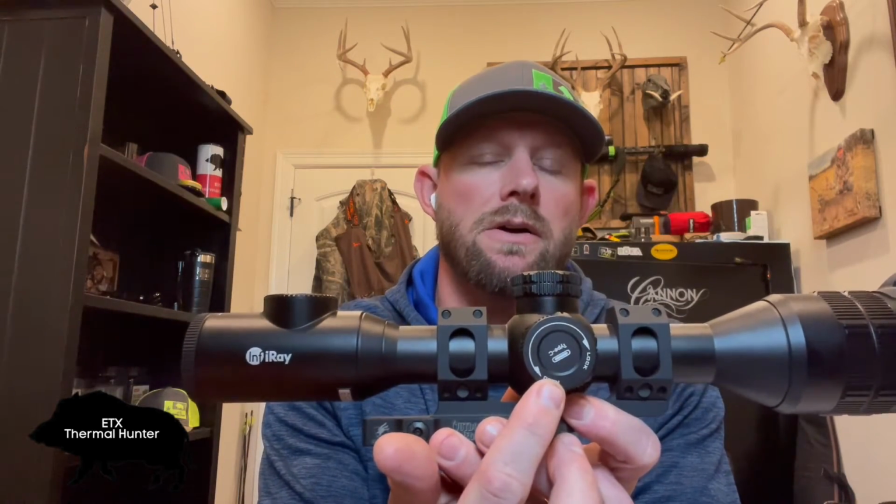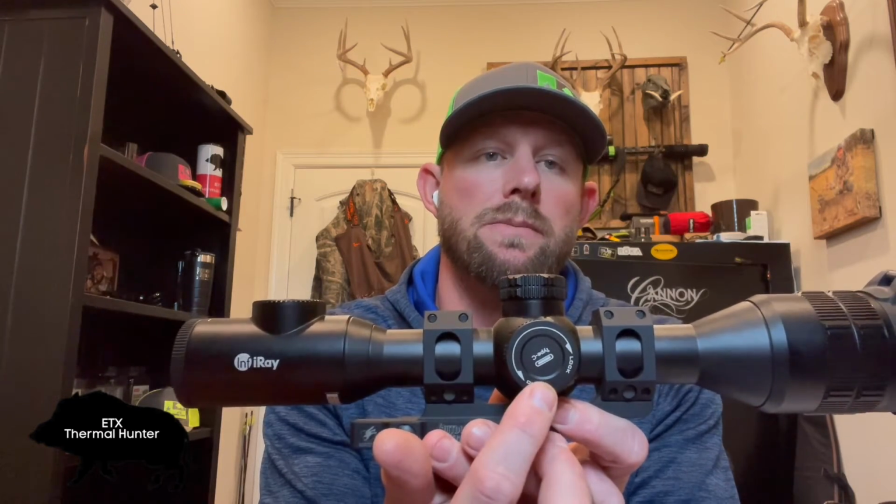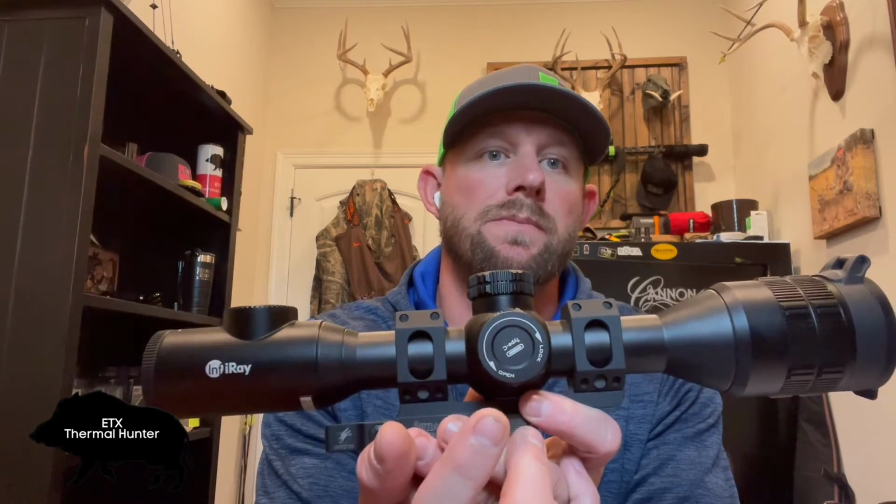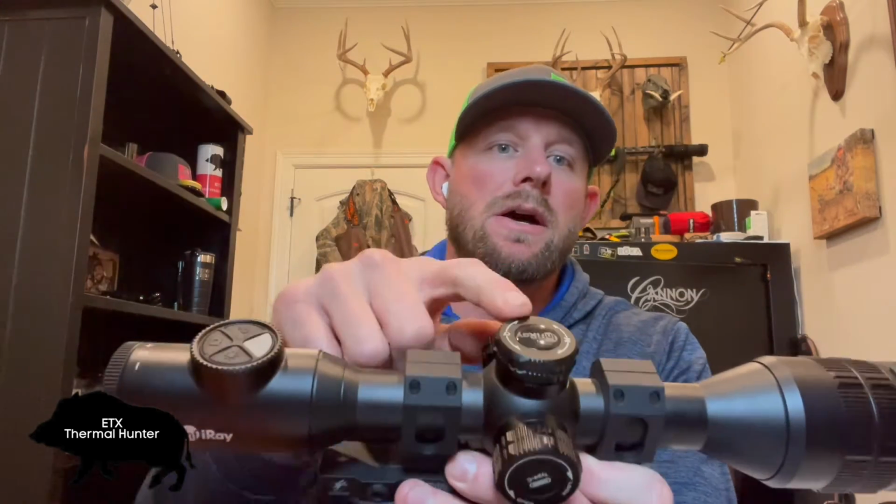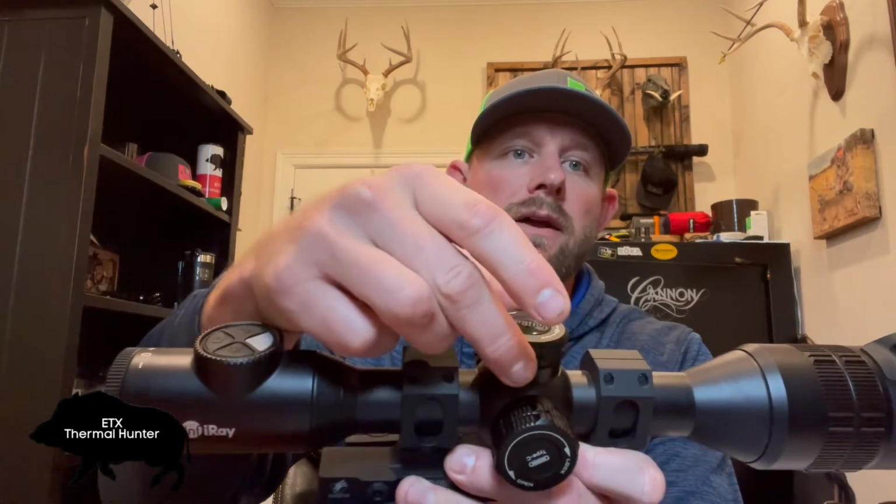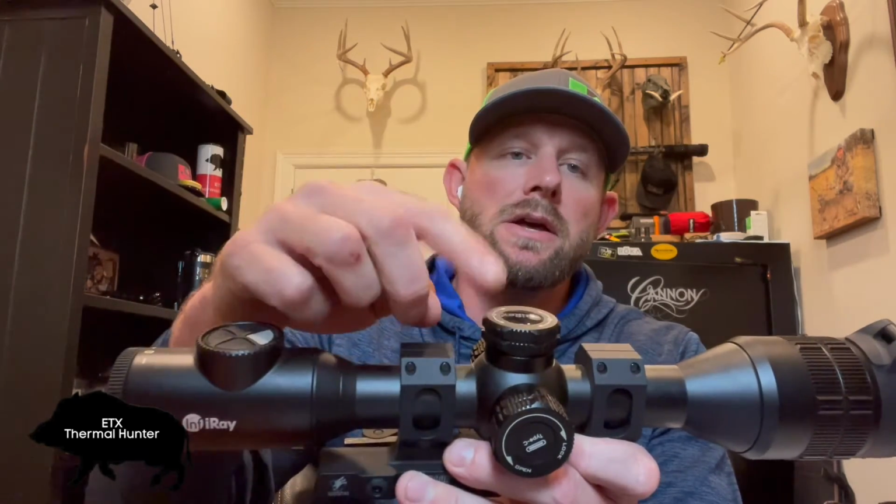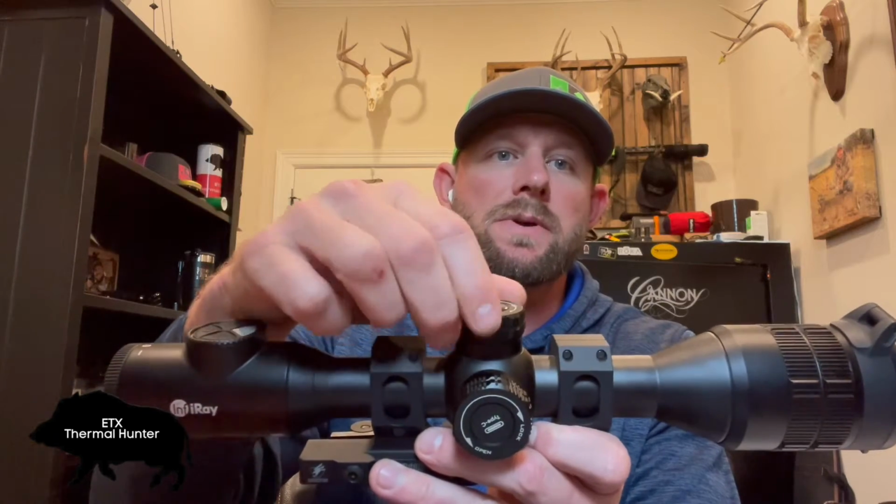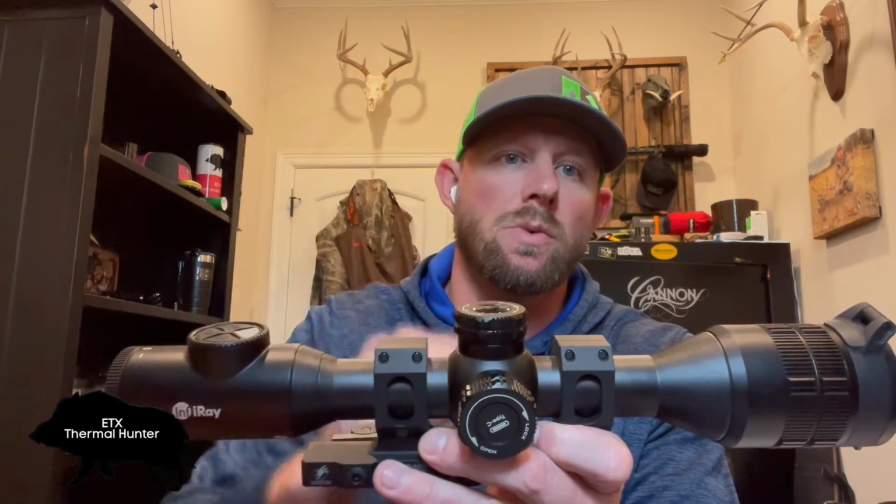And then on this side of the cap, you can take this turret off as well. This is where your USB-C power port is. You can use it to charge the scope, the internal batteries, as well as move your images and your videos from your scope to a computer. Nice, really good heavyweight turret caps on there. This top is your menu. It's got really good tactile response as you twist it. You can tell you're moving through the menu. This is what zooms in the scope, and a long press will open the menu, and then you can navigate through the menu with this turret as well.